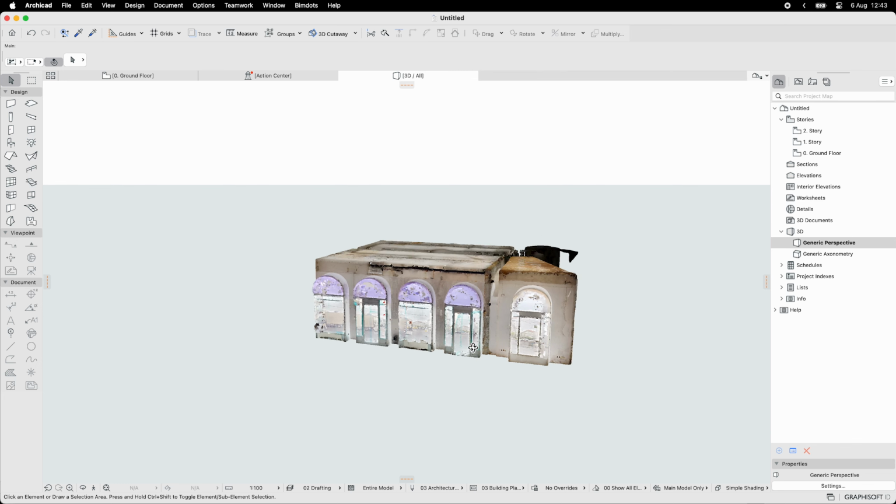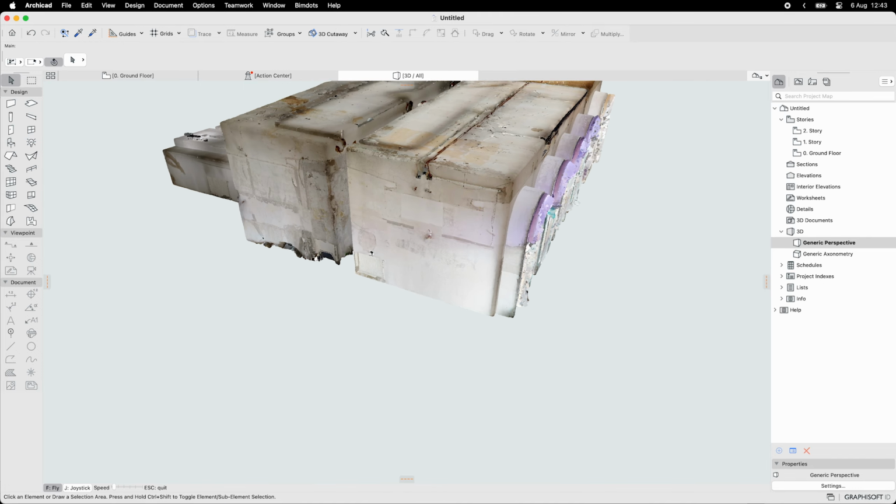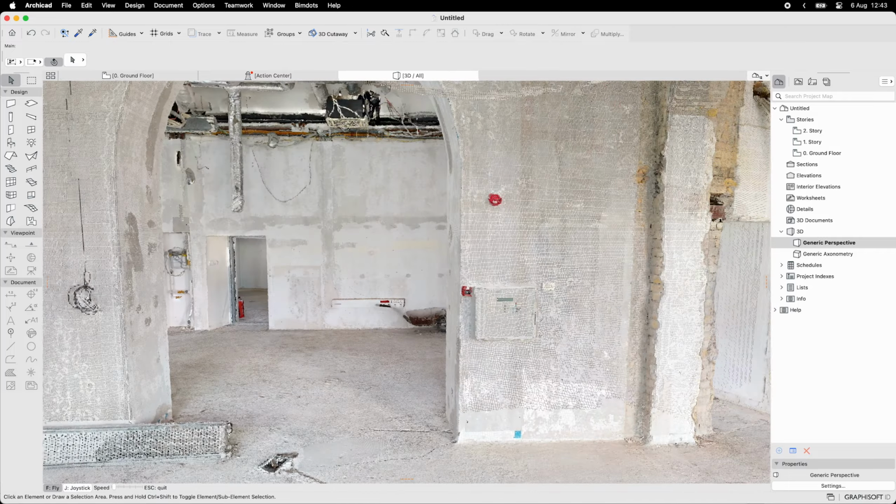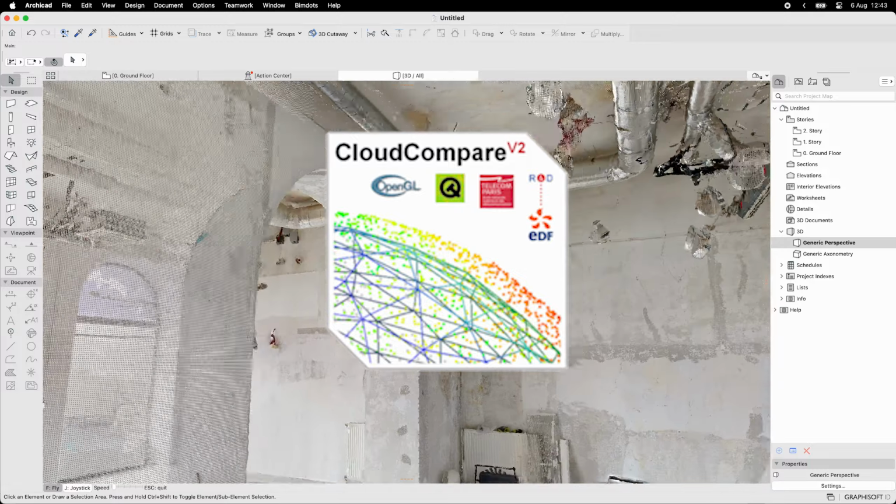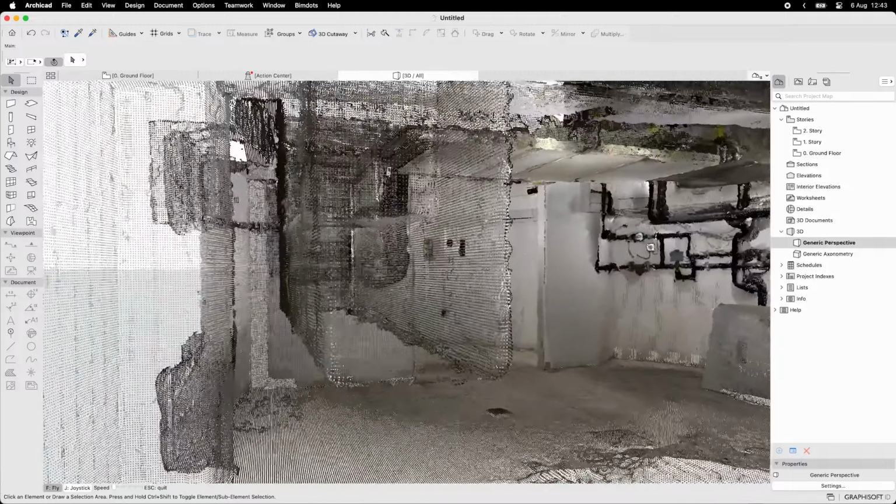I'm using ArchiCAD here, but you can open it in any other BIM or CAD tool like Revit or Vectorworks. You can also fine-tune and cut this point cloud in an open source app called CloudCompare, which is extremely useful and really powerful. We'll take a look at it in another video in the future.